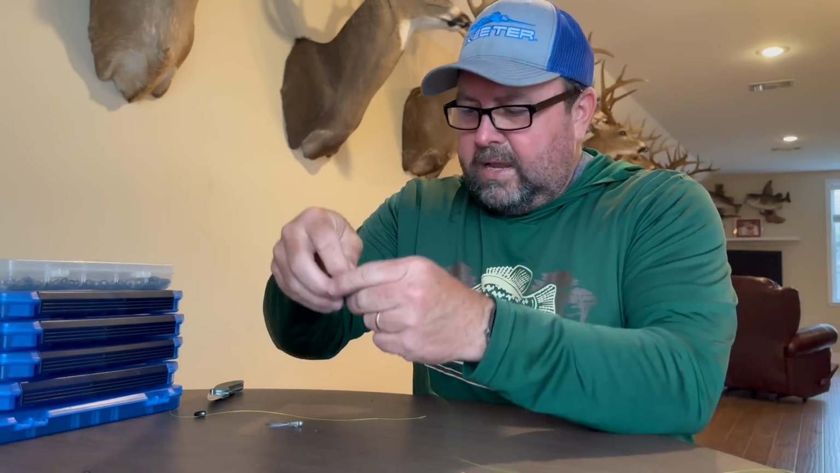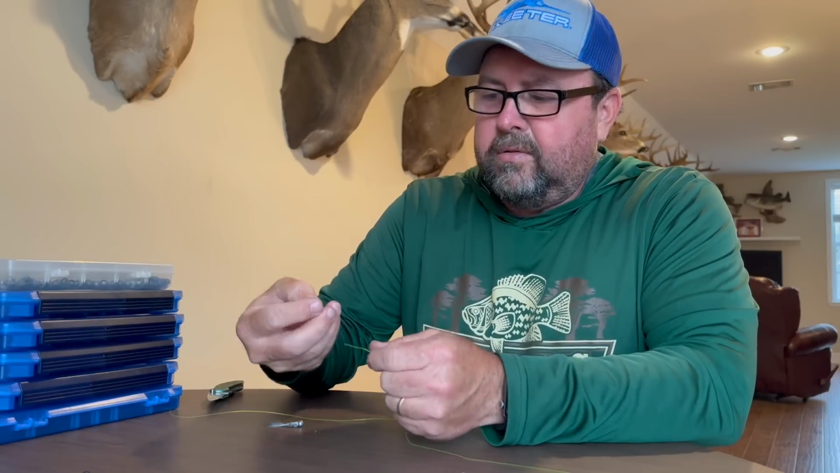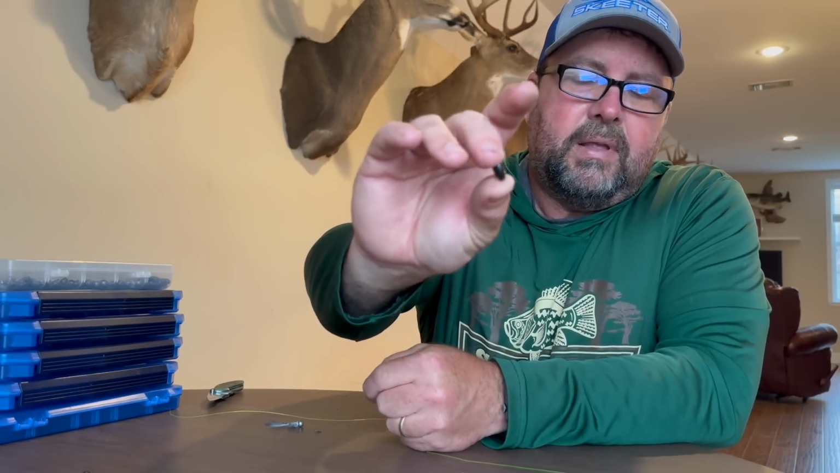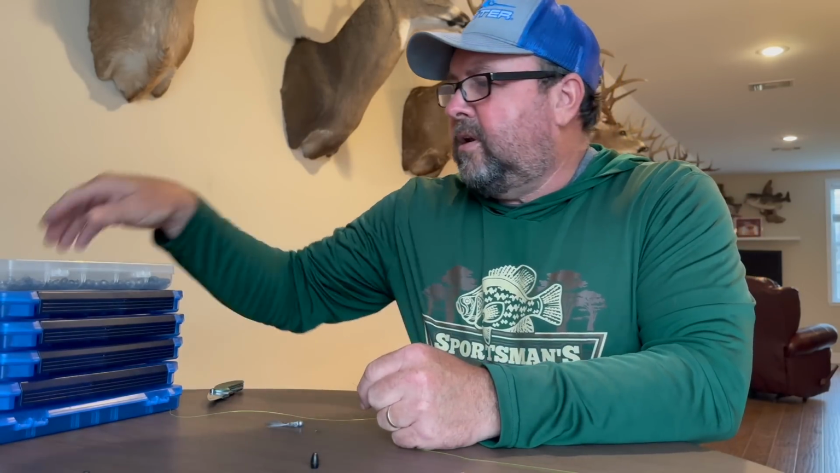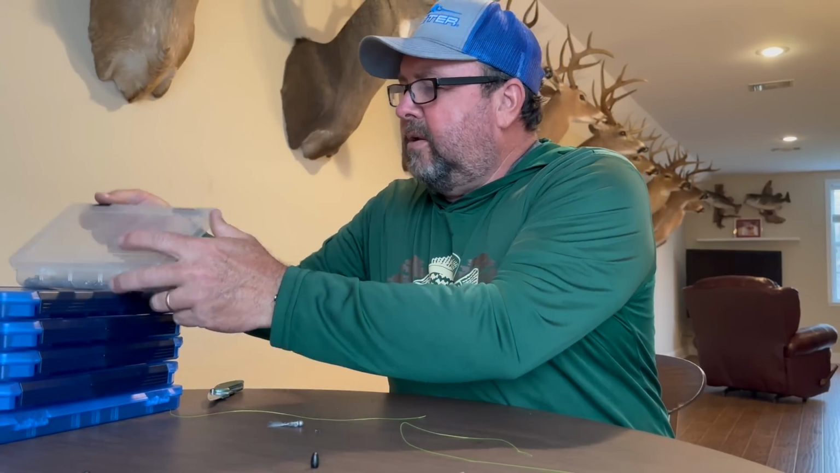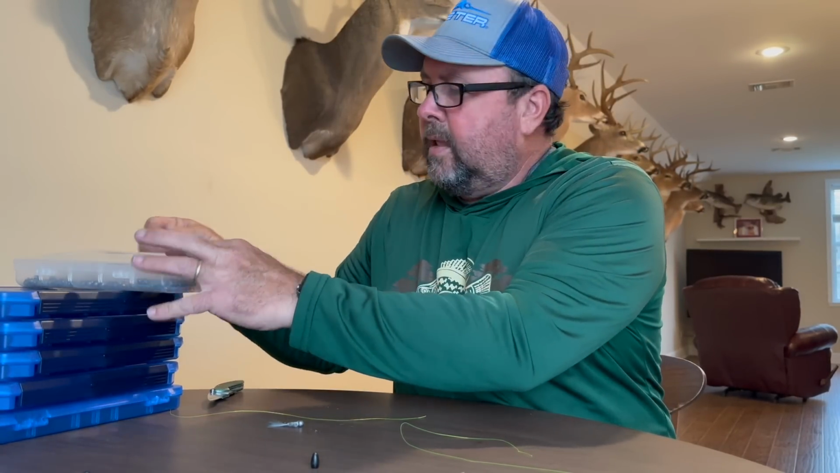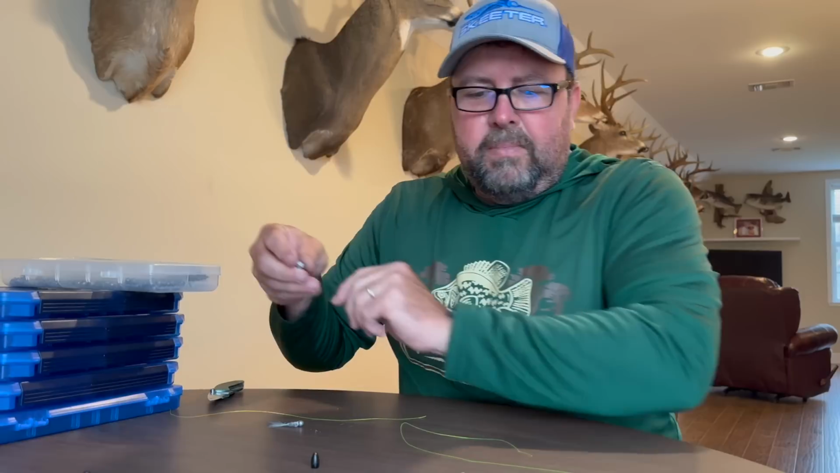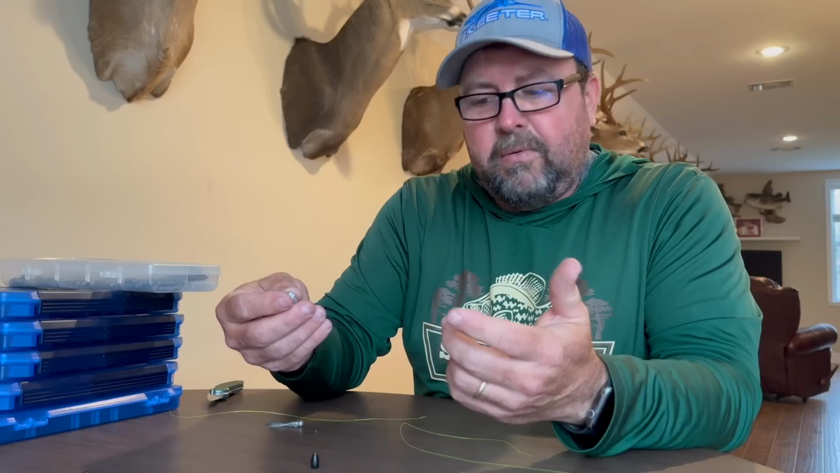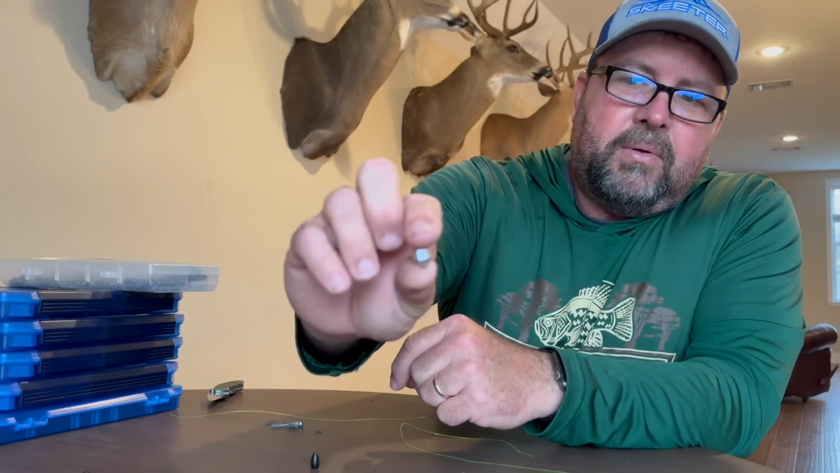And as far as the weight, I like to use tungsten, just a tungsten worm weight. This is a 3/16 ounce. And there is another option that Bonehead makes, and I do like them. They're a little bit more bulky, which is good, especially if you're new to Livescope and you're trying to find your bait. But this is a Bonehead weight.